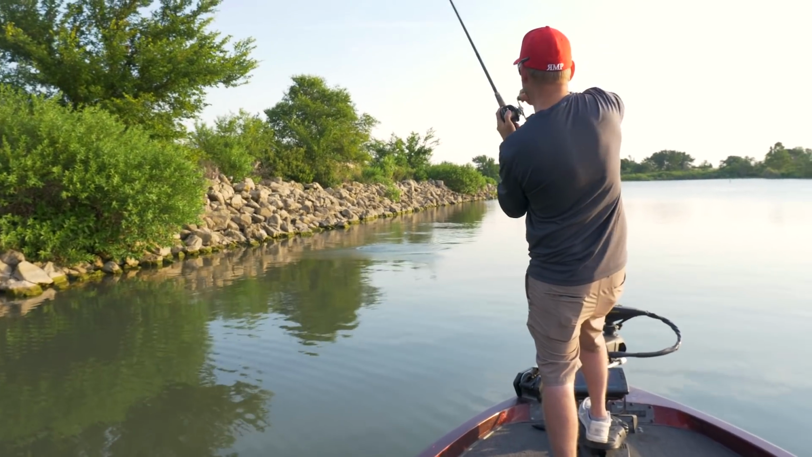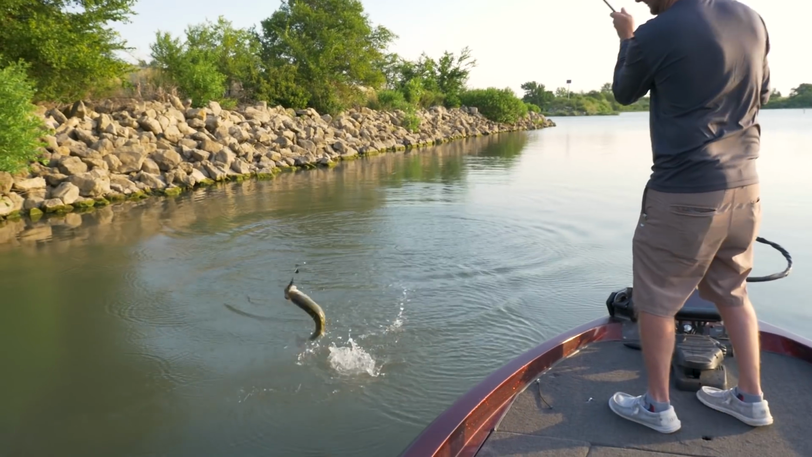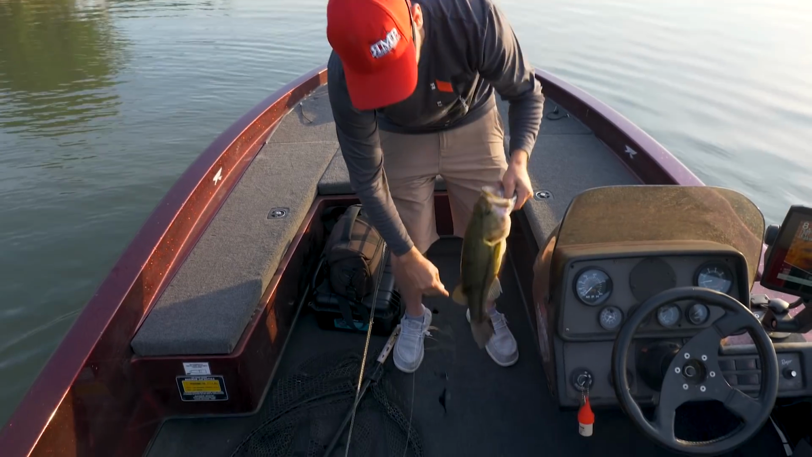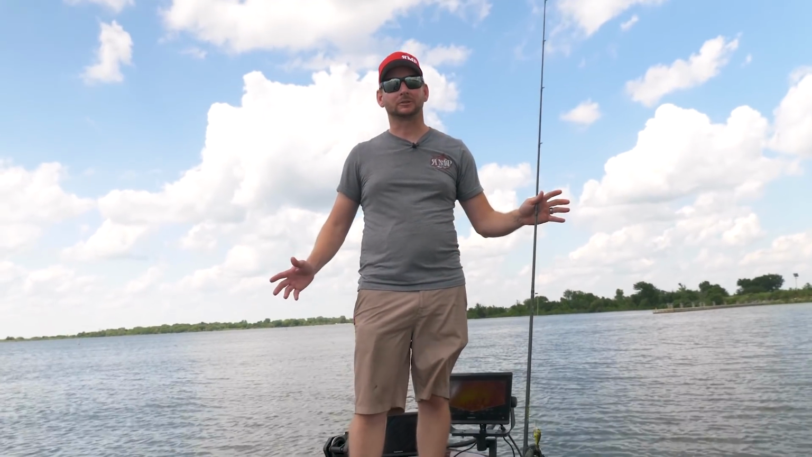Got him. Good largemouth. That's a 3.5 pounder. Well, bam. Thanks, buddy.